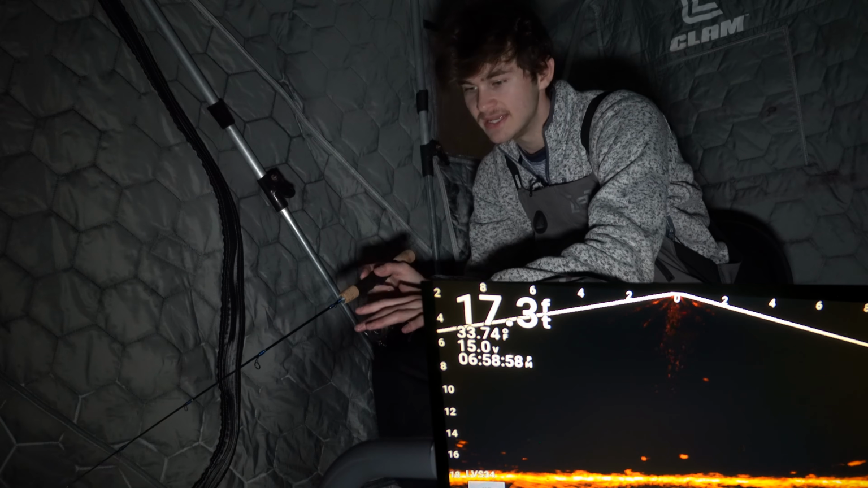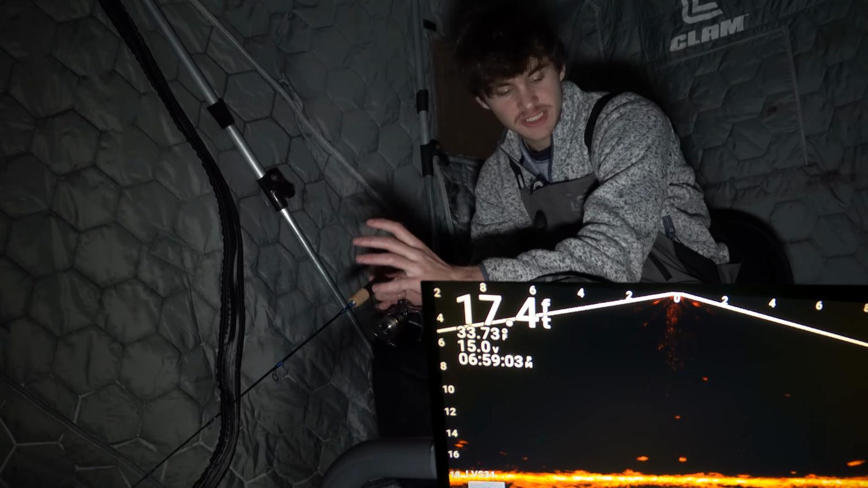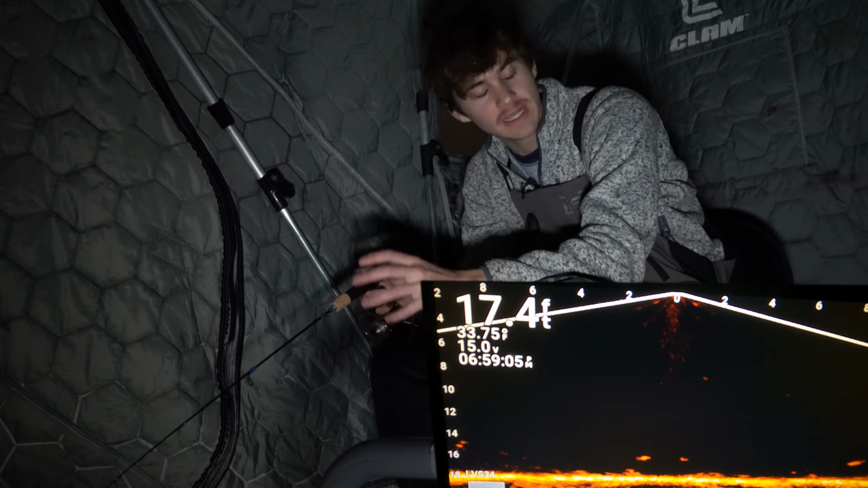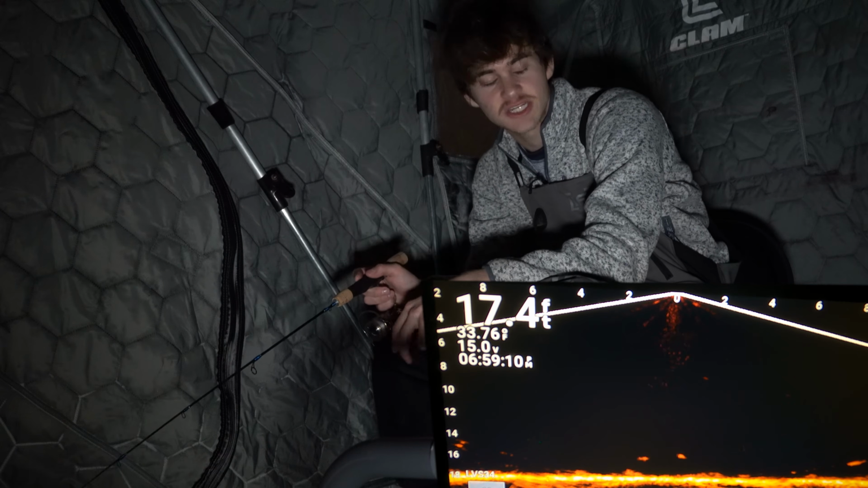What I like to do with this bait, it is the Acme V-Rod. I have all my tackle linked down below. It is basically my search bait, or what I like to call a bring-in bait. It will bring in these bigger fish. They don't always want to eat, but it usually brings them in. It gets their attention, gets them to come in.